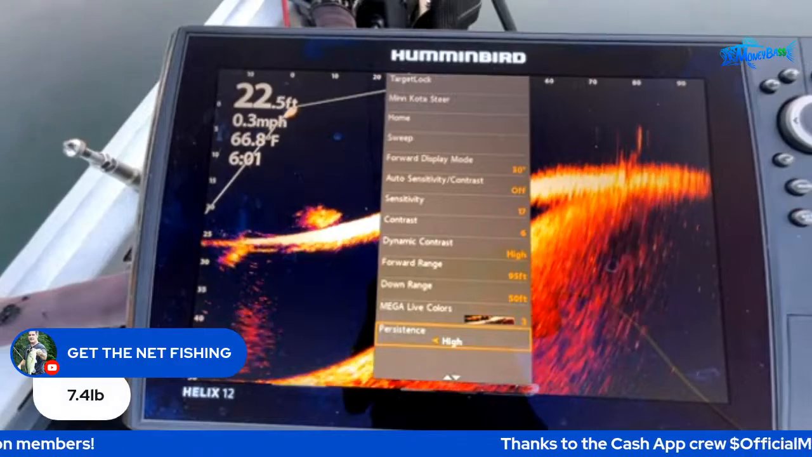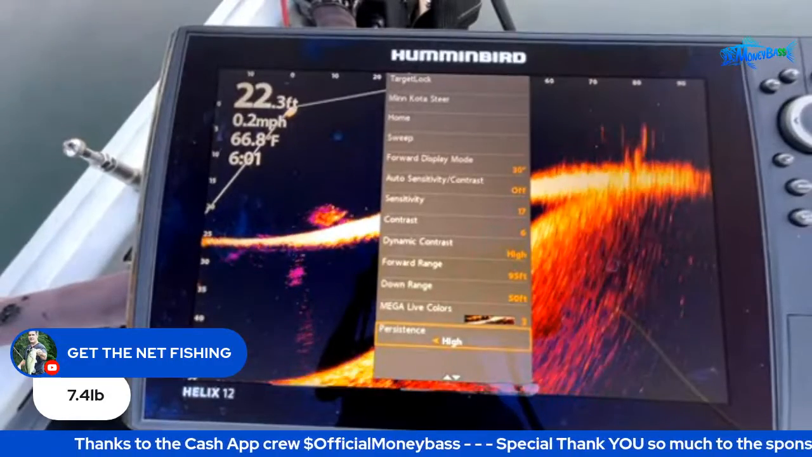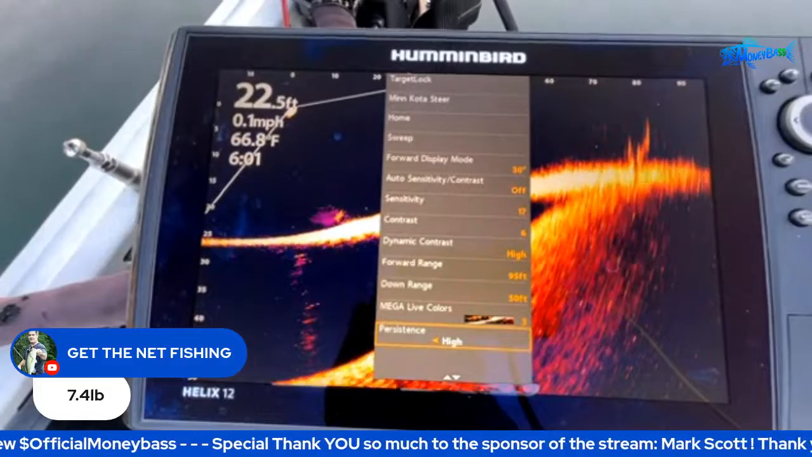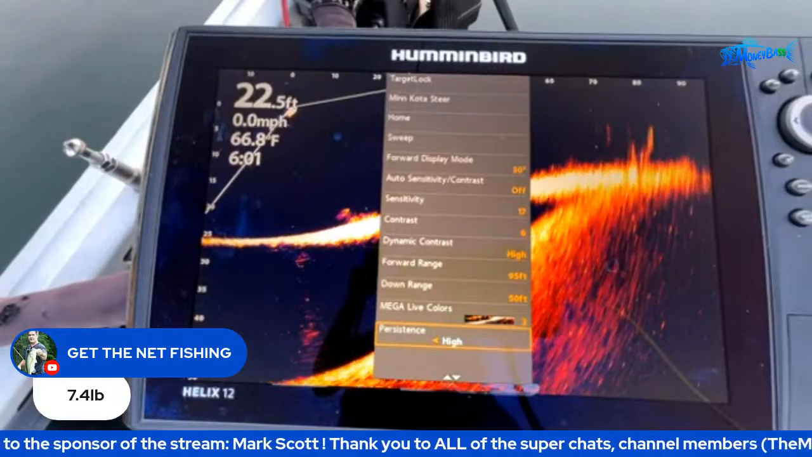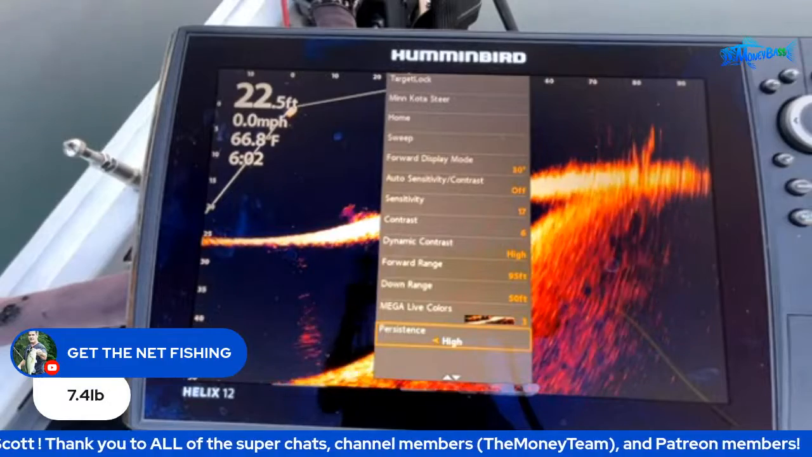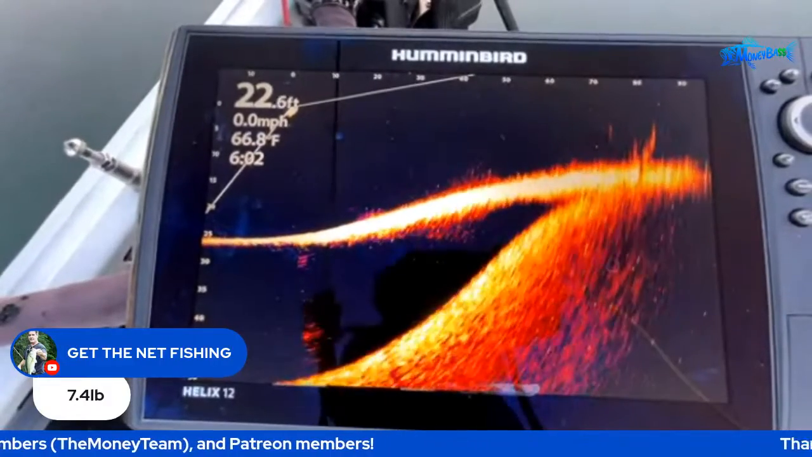All right, so Get the Net Fishing says 7.4 pounds. Wait a minute. That means I got you. And actually, I have that footage from Lake Chickamauga where I caught that fish. I caught it on a 6XD crankbait, 10-pound fluorocarbon line, fishing it kind of shallow and banging it off of rocks, and caught that 8.7 pound fish on Lake Chickamauga.